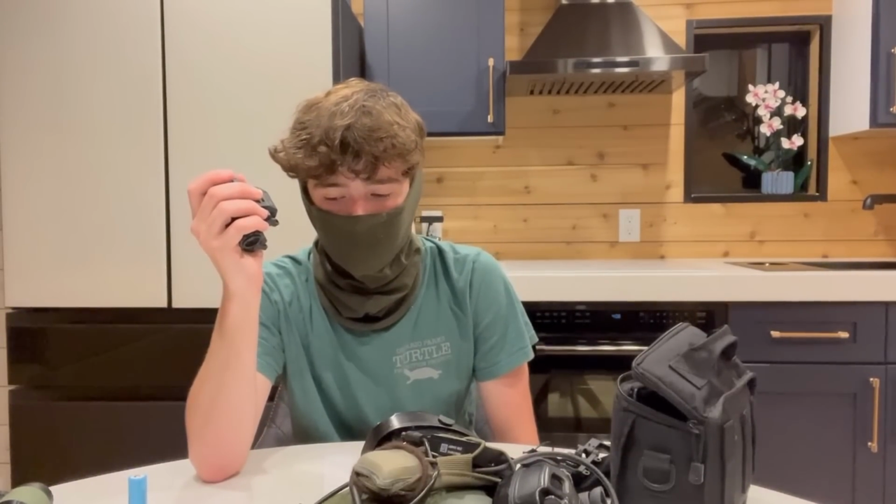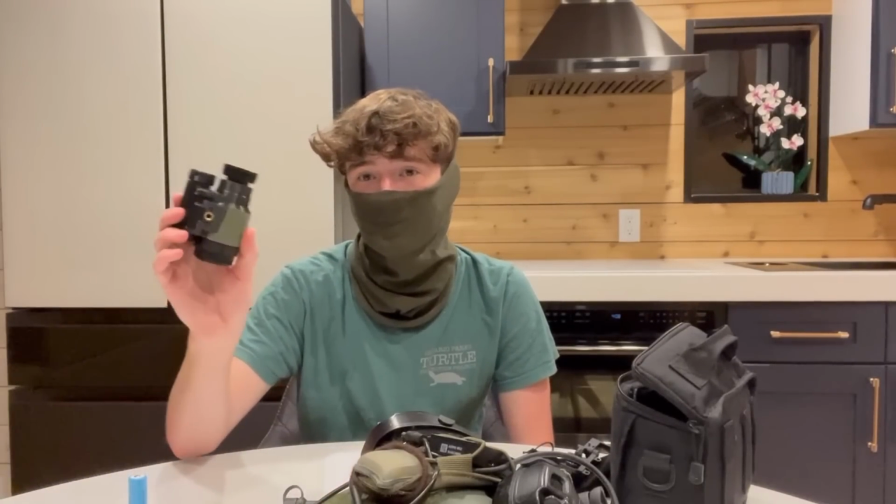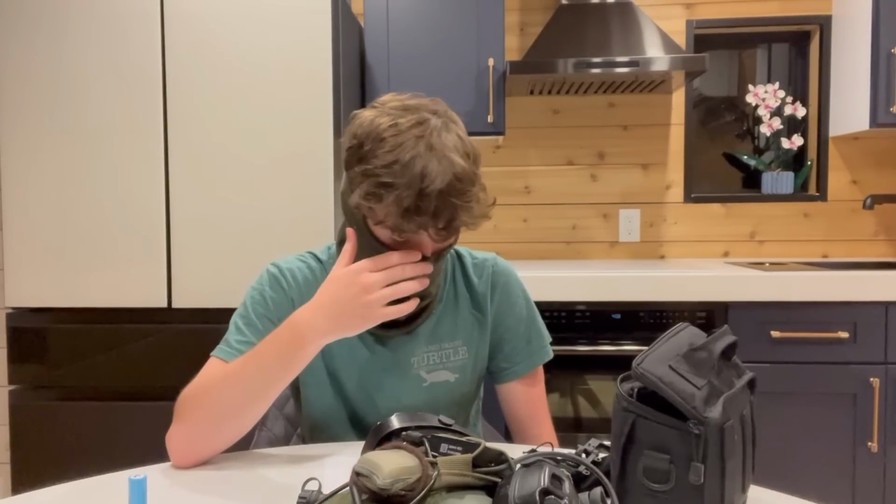I really want them to improve that if they want this to be really, really competitive with analog, because with analog, especially on manual gain devices, you can keep it pretty comfortable. And in my experience, even with my Gen 2 Plus, I know it's a low gain device, so you're not getting as much brightness, it's super comfortable to use for super extended amounts of time. For this, even on the lowest brightness setting, I still feel like I'm just getting punched in the face with photons.